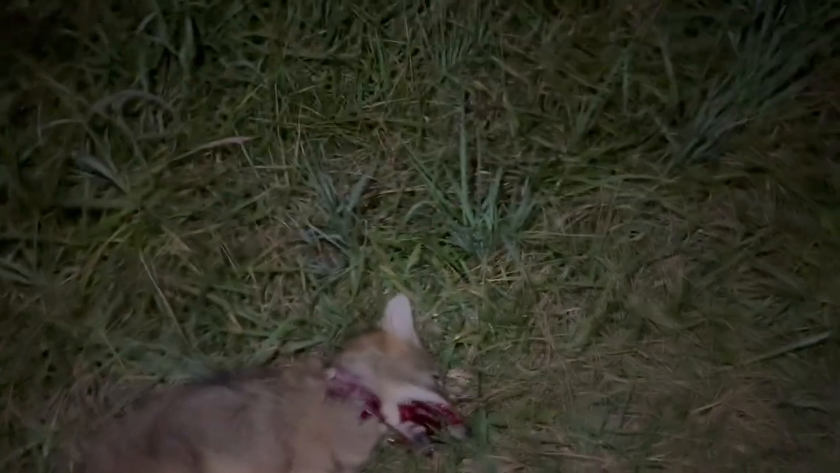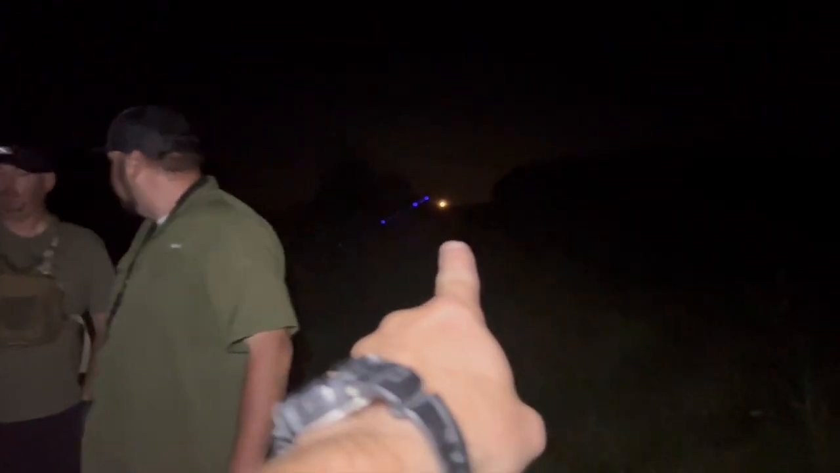Well, guys, we walked down here. We got this coyote right here, a young coyote, and we had another dog. The first dog that we saw took off running into the woods that way, and this dog right here actually came running basically right at us, and we were set up right there. I don't know if you guys can see Guffey's laser coming down.